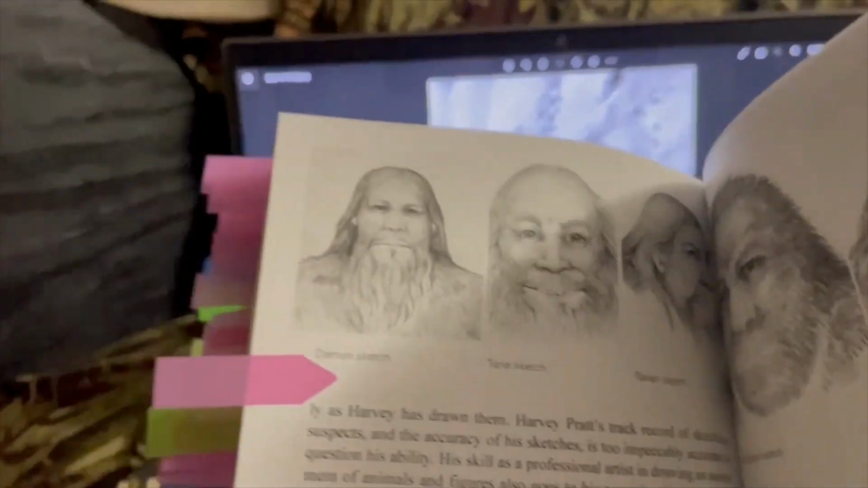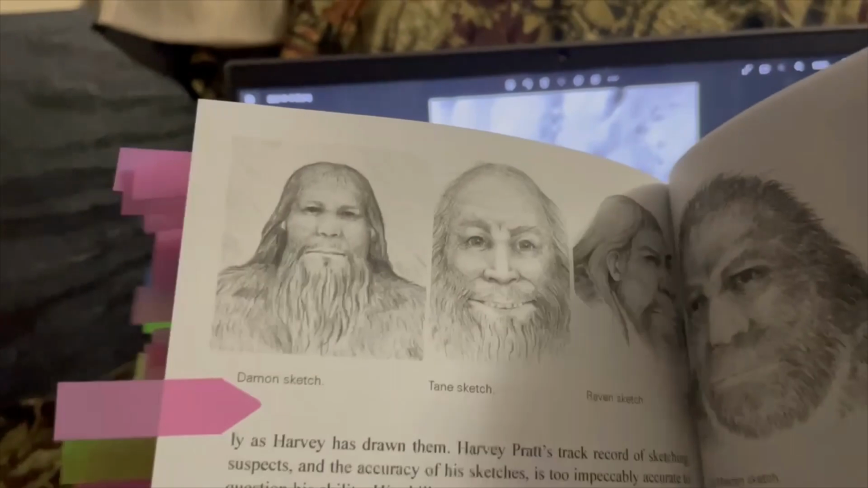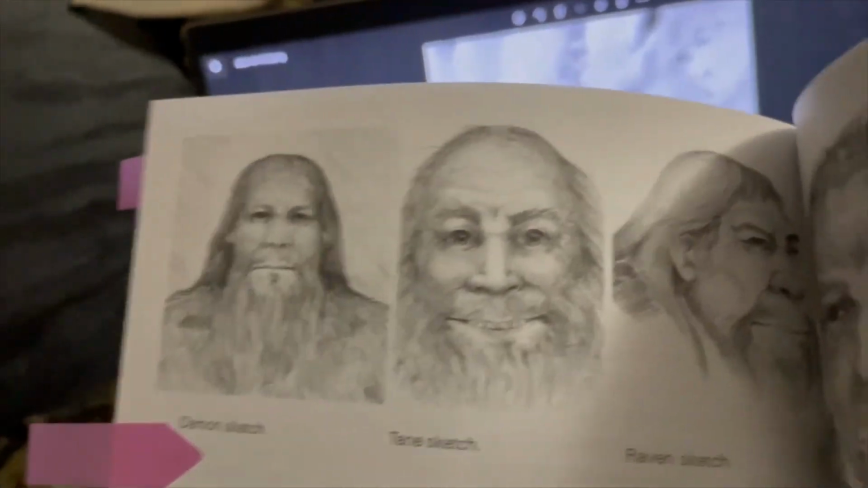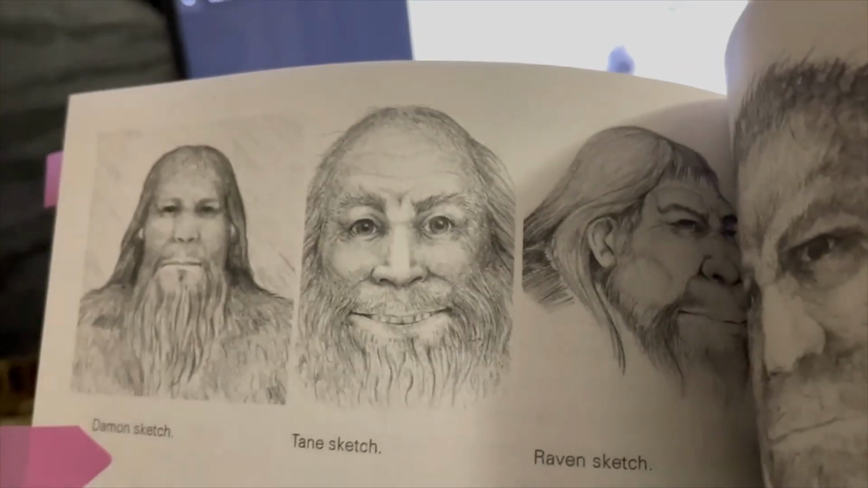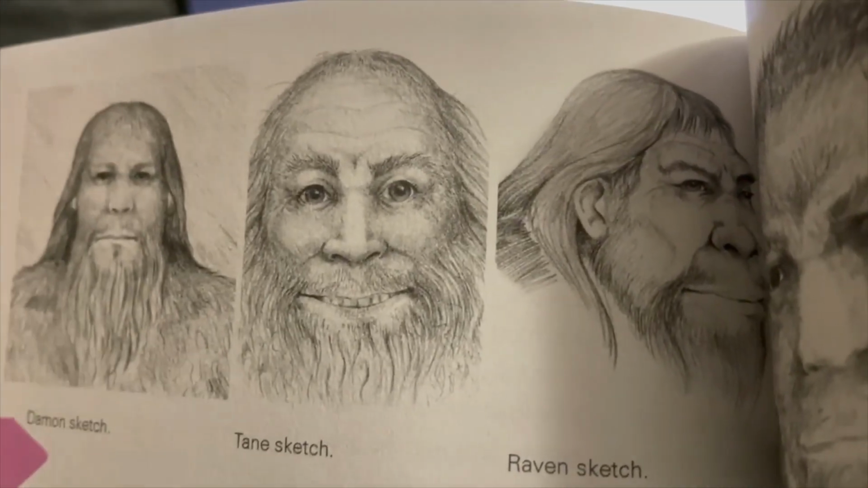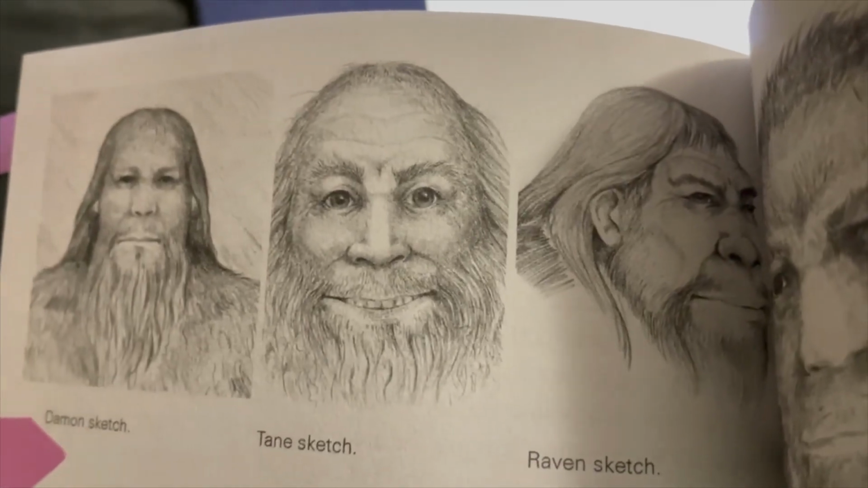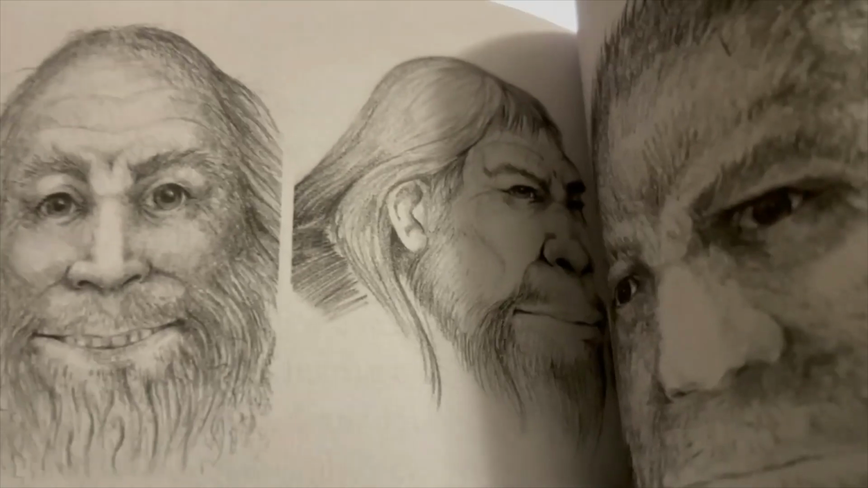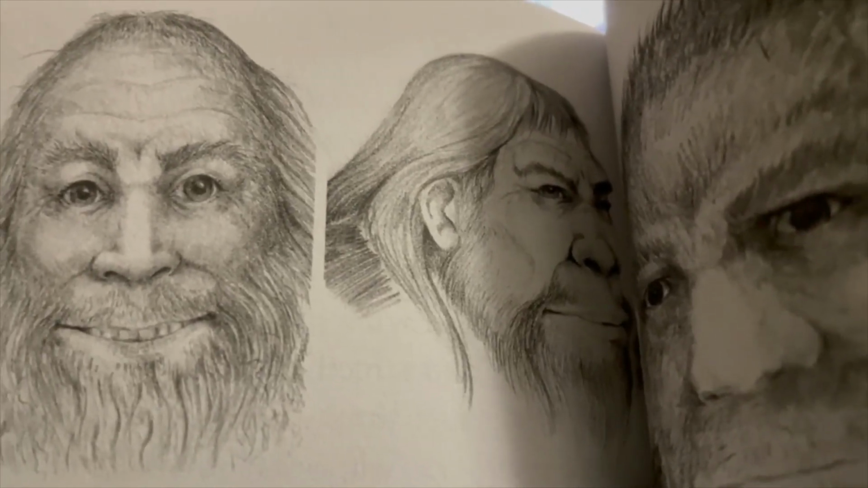Alright, so here's some of the facial pictures here. The one on the right is kind of hard to see real good, because of the way the book's been and the way I'm having to hold it. So if you look at his mustache, kind of a mustache coming down on the sides into his beard, to me that's kind of the way his is looking.